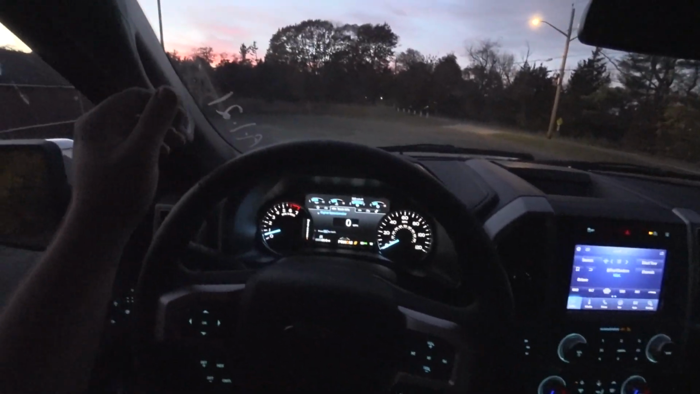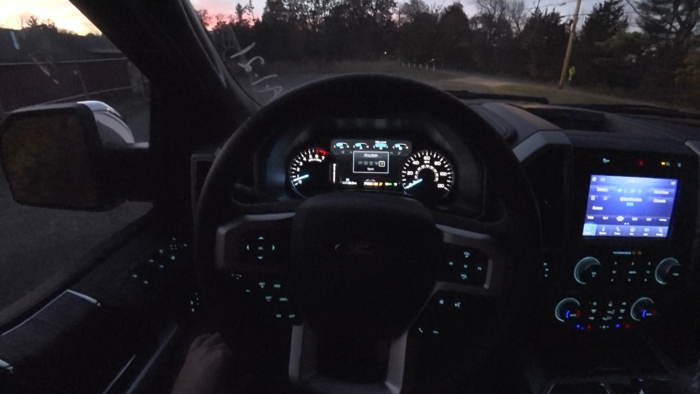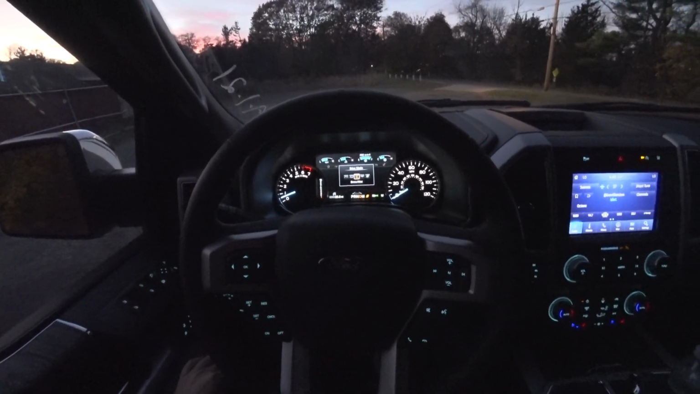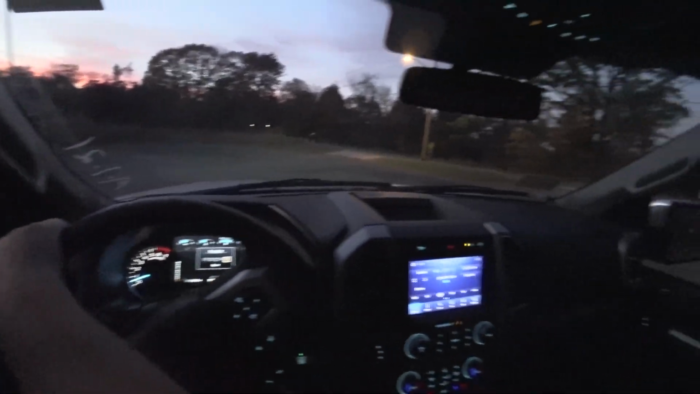Just see woods. We're in sport mode. You can change drive modes by the button on the side of the shifter. You got sport, normal, tow haul, snow, wet, eco. But we'll go back to sport.